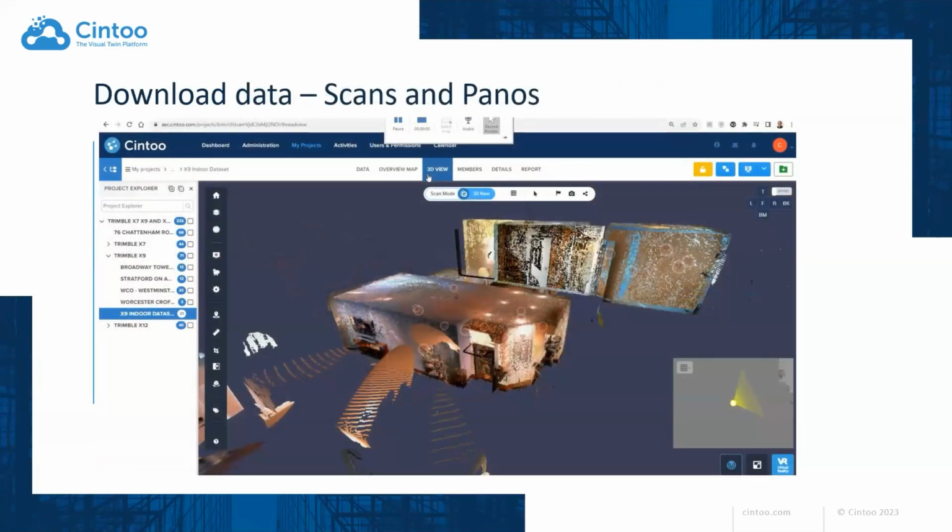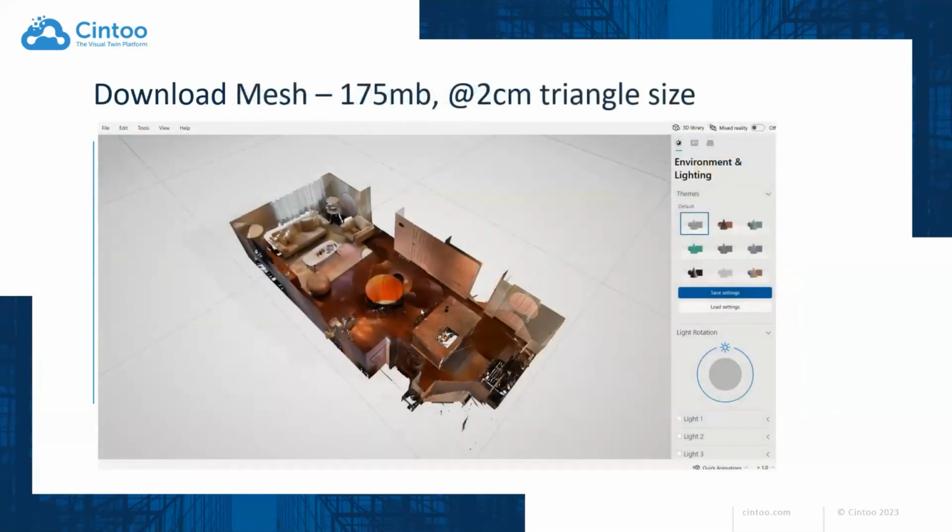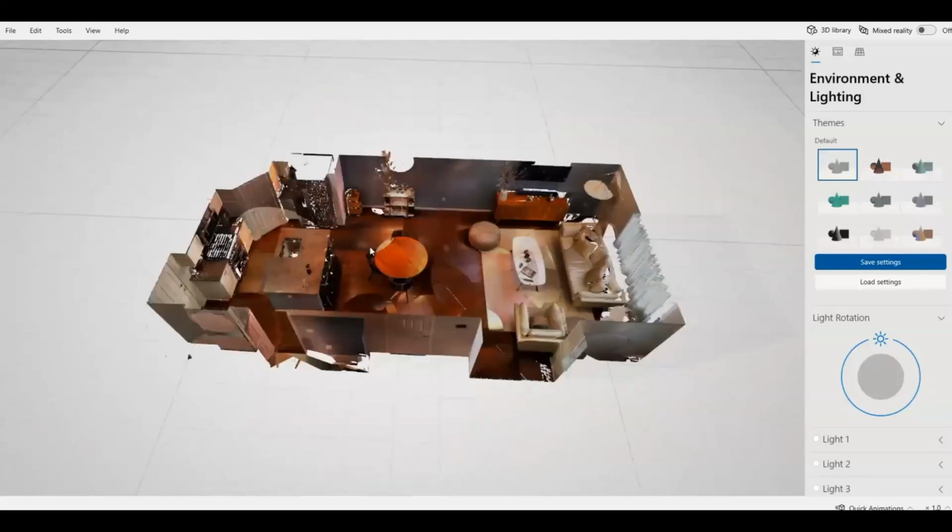Within the same limit box concept, you know right now that Cintoo has the ability to mesh things in real time automatically. So within the limit box, you can say, please download a mesh at a specified resolution in terms of the max size of the triangles that it's allowed to use. But the bare minimum that it will allow you to do is 20 millimeters, 2 centimeters, for the European guys.